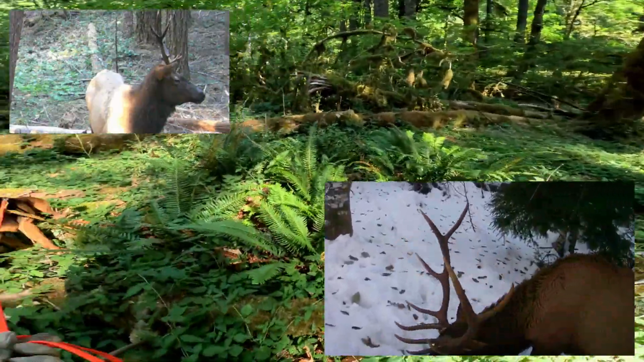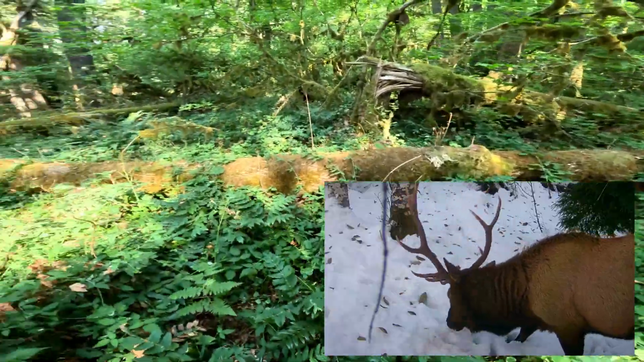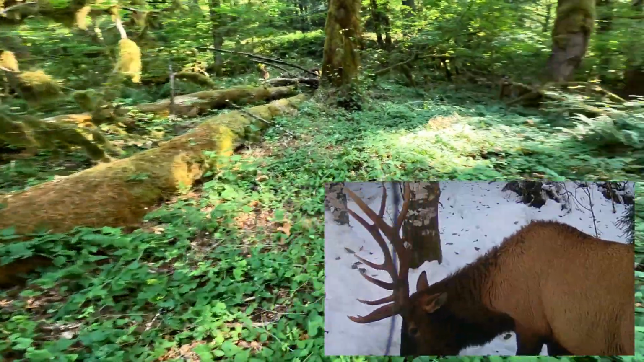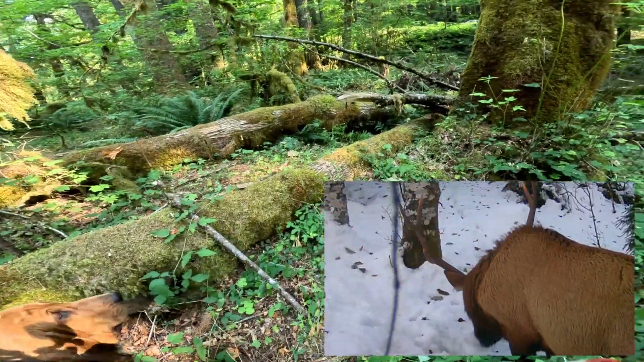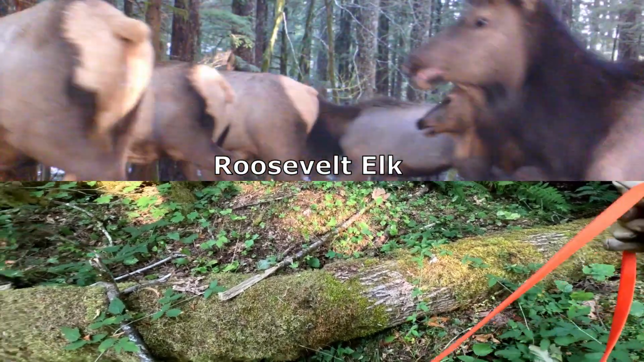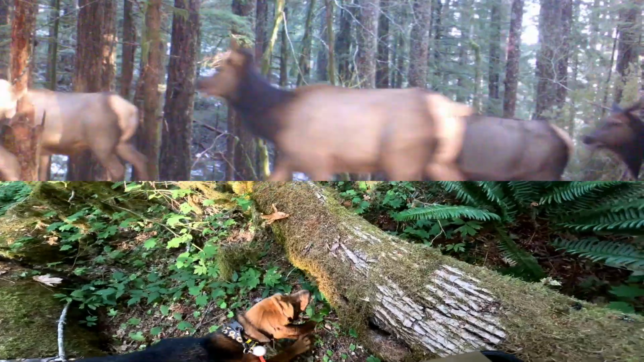Okay. This is within a few yards of where we came in. Boy, she really wants to go that way. But the truck's up here. Come on. I gotta correct you. Come on. We're going back to the truck. There you go. Up over here. Come on. Up. Up. Let's go. Up. Come on, let's go. Up. One more. Up.